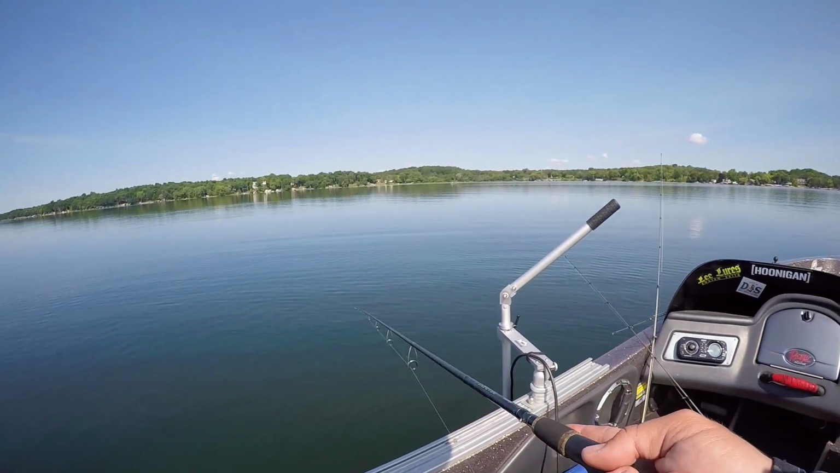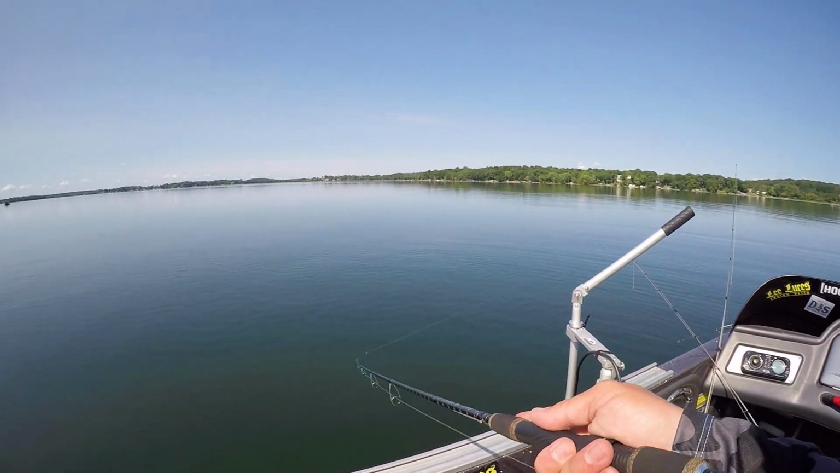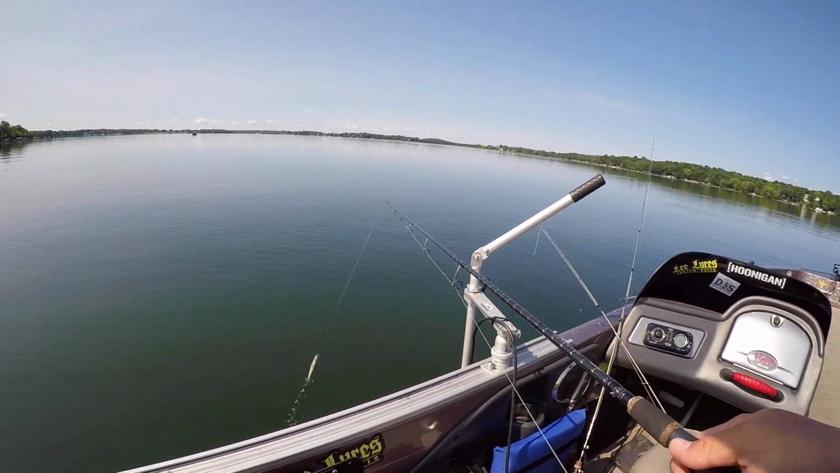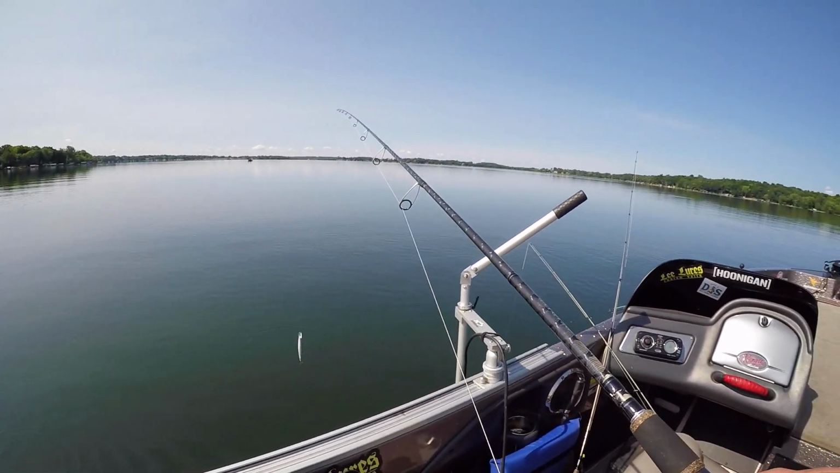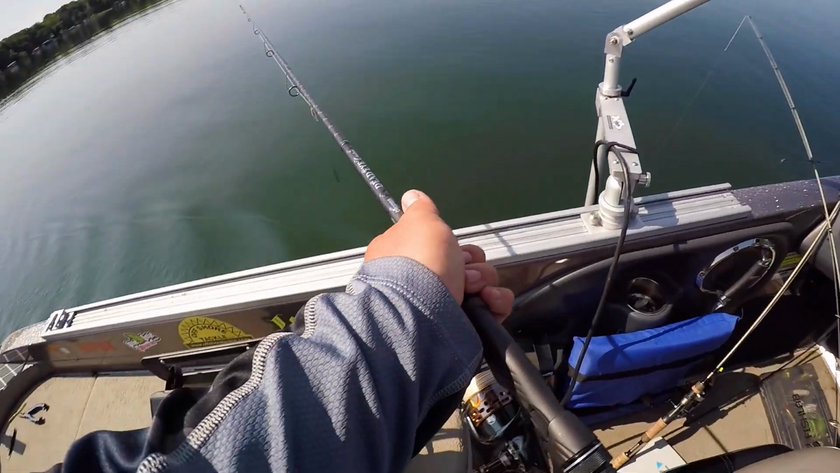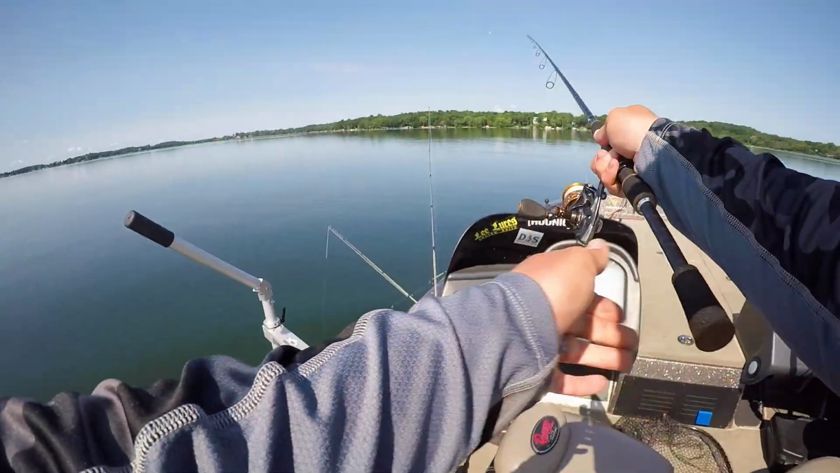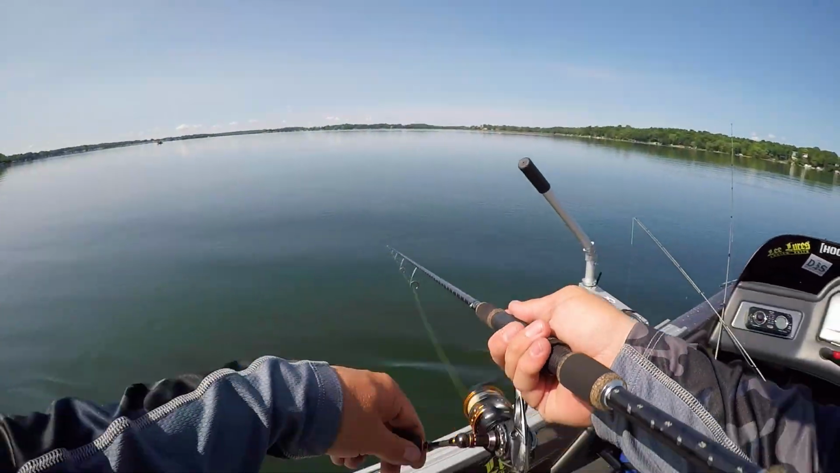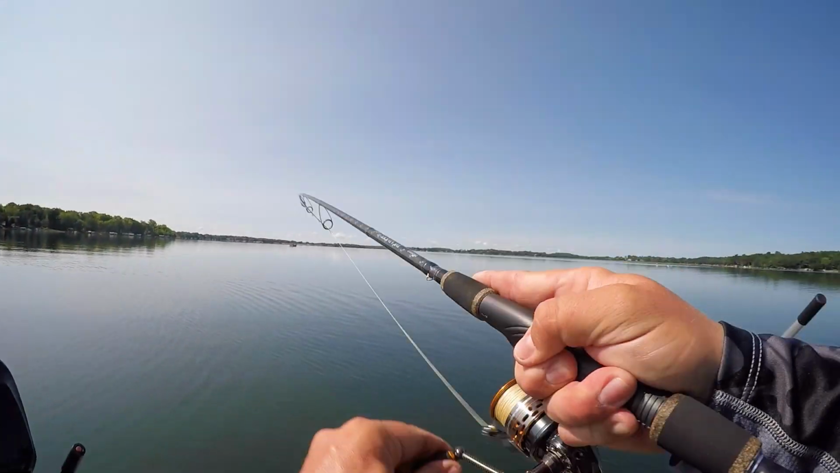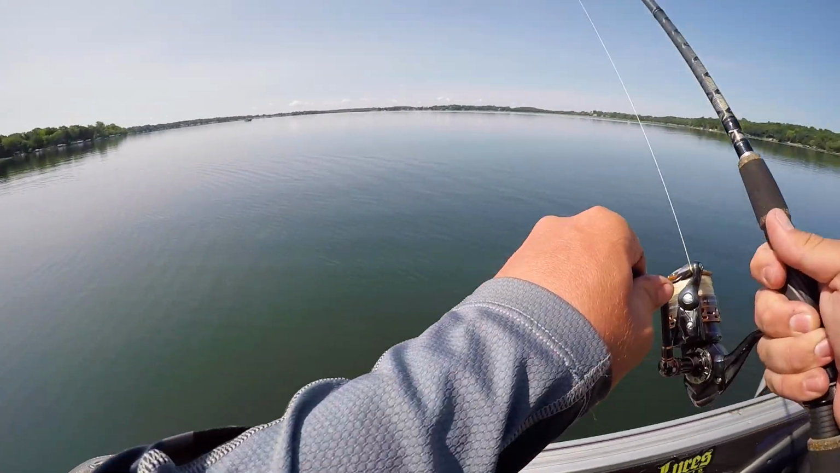So I did switch to a jerk bait. I went from the jigging shadow wrap to a deep number 11 shadow wrap minnow here, just like a standard jerk bait. Oh my gosh, look at them all. We're gonna catch one on this cast. There he is. On the pause. Oh, nice.